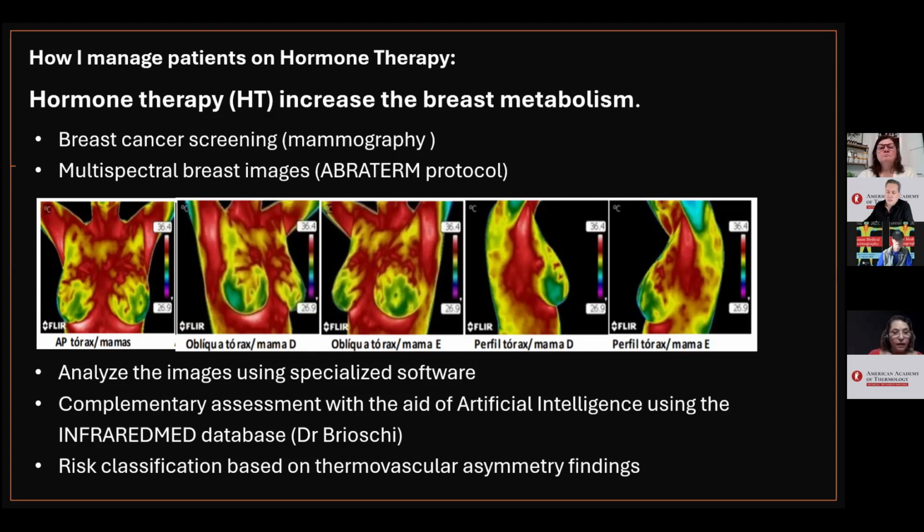After that, I capture infrared images of breasts according to the Abramson protocol. Then I study the images with specialized software and send them for later assessment with the help of AI in the infrared database with Dr. Brioschi for risk classification according to findings of thermovascular asymmetry.